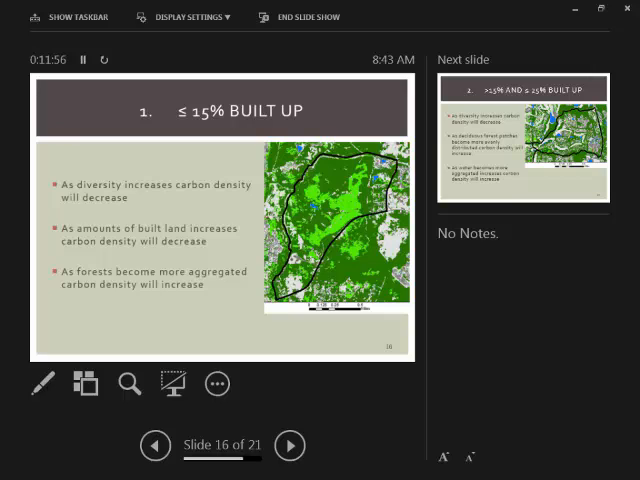So this is the first model that we came up with for the less than 15% built lands. These neighborhoods were mostly categorized by sparse development, mostly undeveloped lands with patches of development throughout.